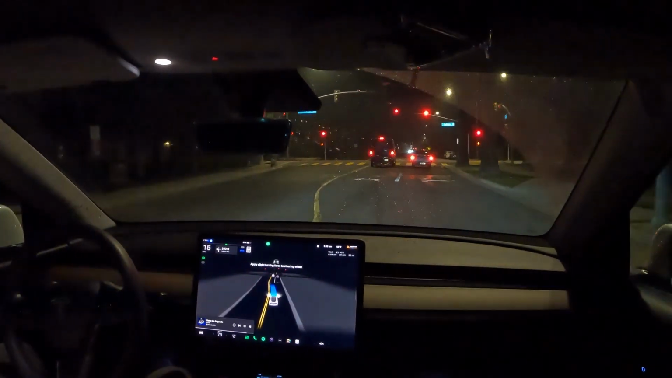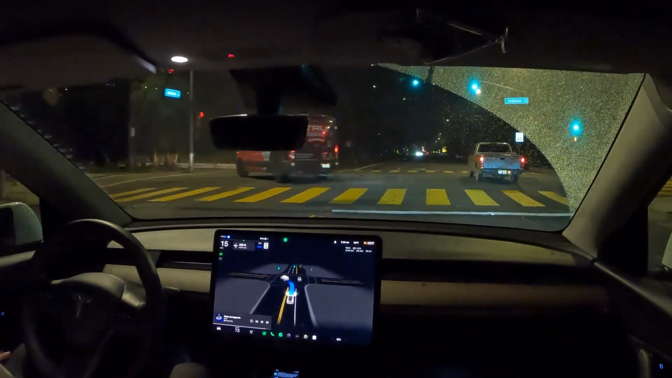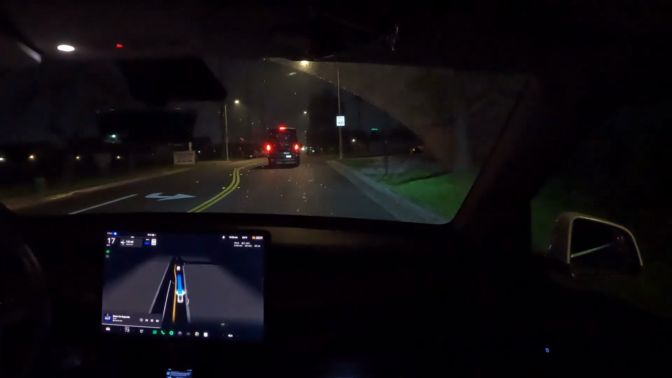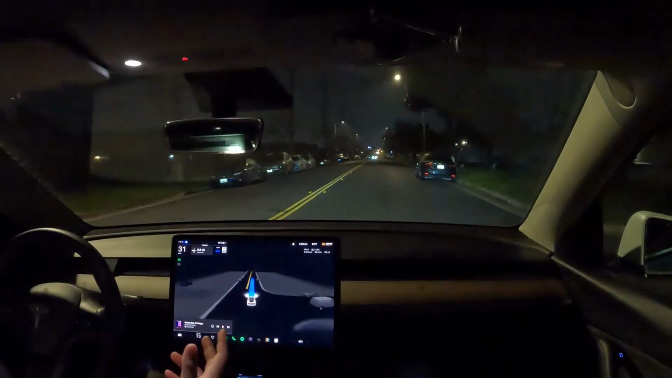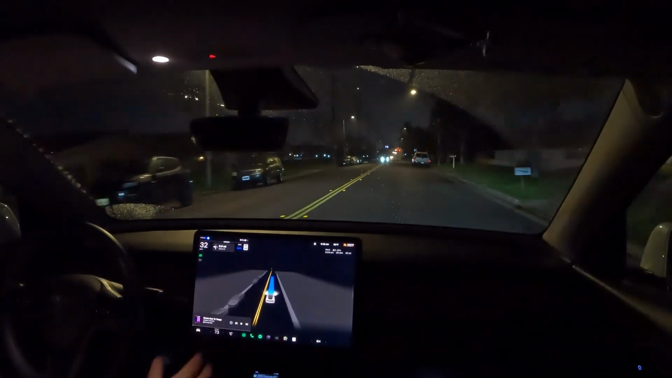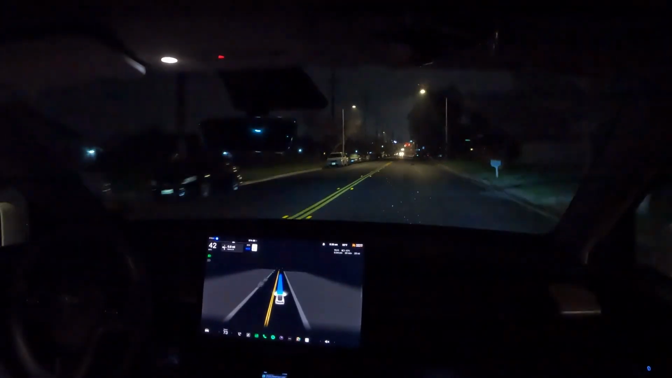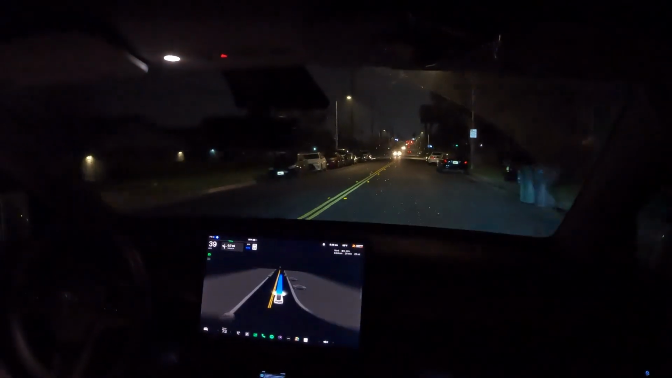Again, I'm gonna try my best not to intervene. This is gonna be 20 miles of purely FSD, doing all the work, whether it's street or highway. I know some people are saying that version 12 is not on highways, it's version 11, which is completely fine. I'm just trying to show you guys how capable it is to just put your destination and let the car do everything else. But yeah, let's keep going. Another nag right there.